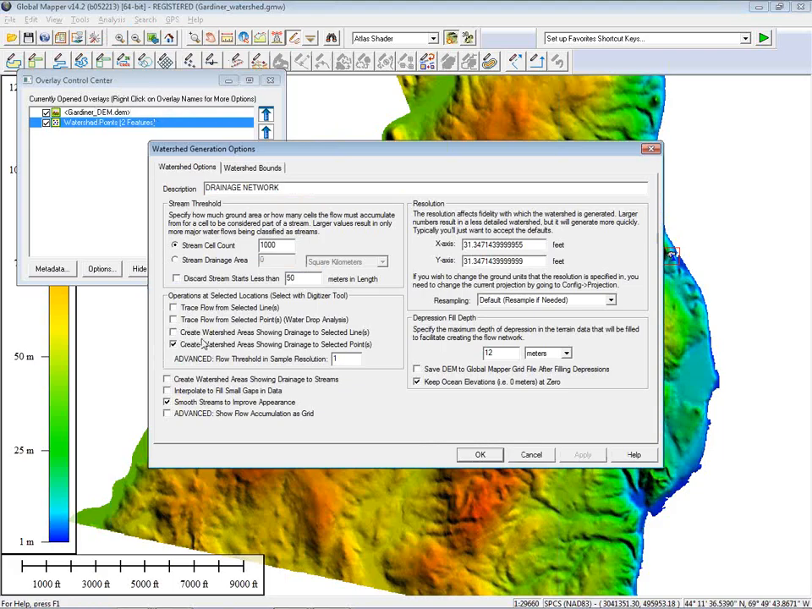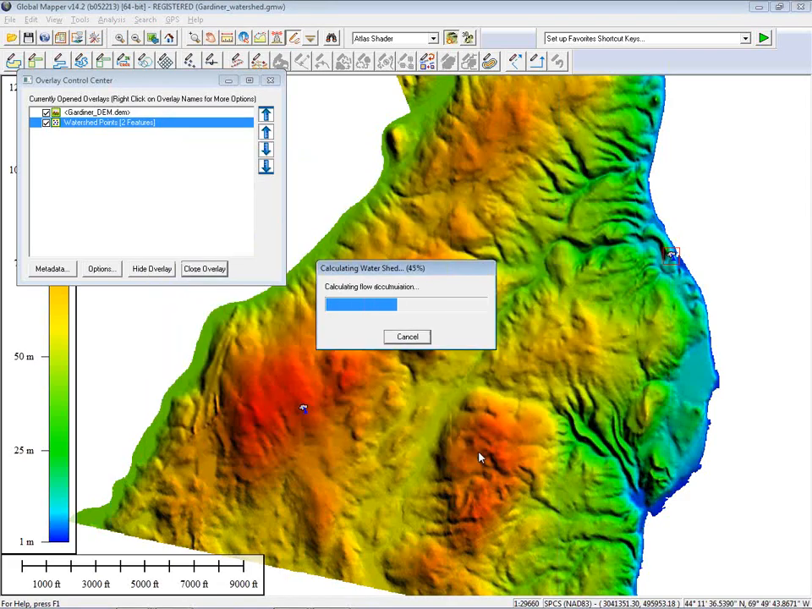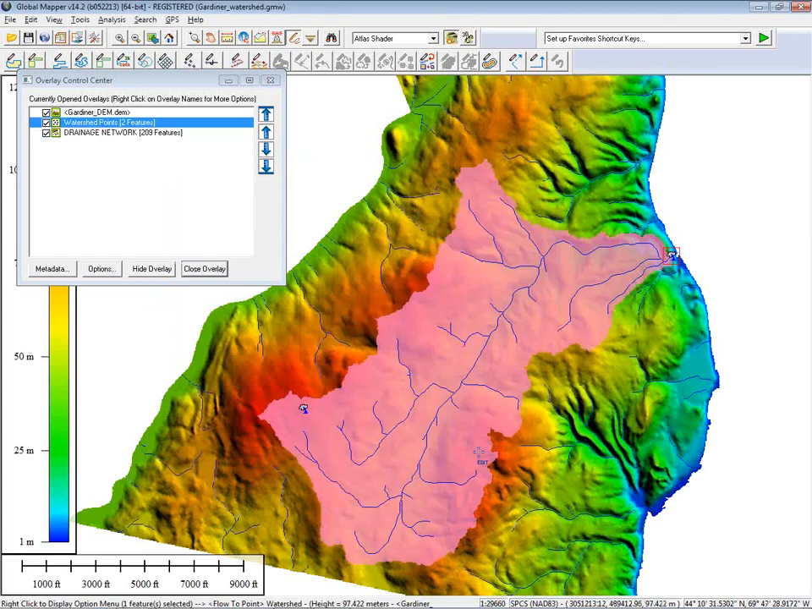So I'm going to deselect what I had selected previously. Drainage to a selected point. In other words, when I generate this feature, it's going to be an area that encompasses the full extent of flow to that location. Perhaps this point represents a public water supply location where they extract water for consumption. And you can see within this defined area, all of the streams flow to that point.